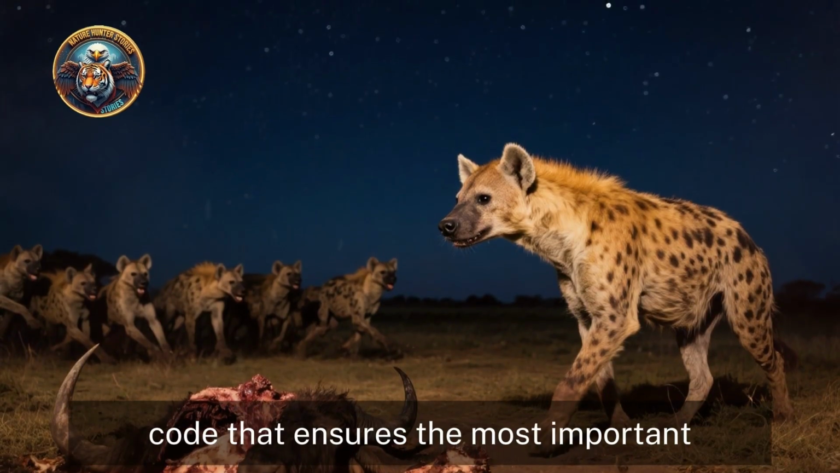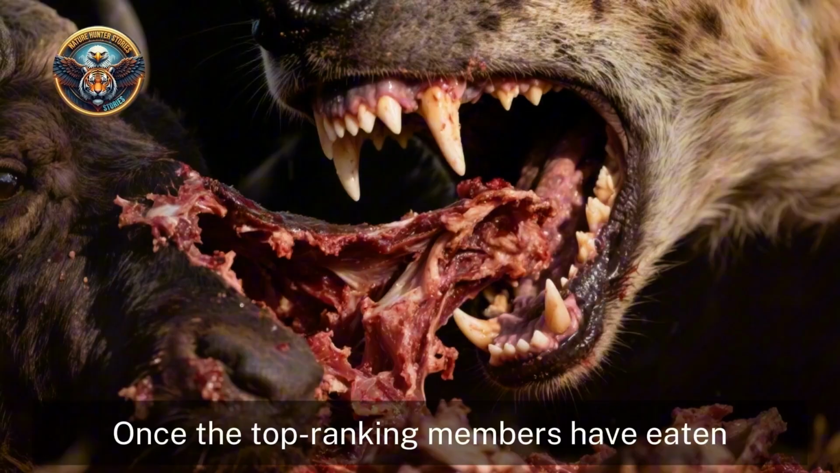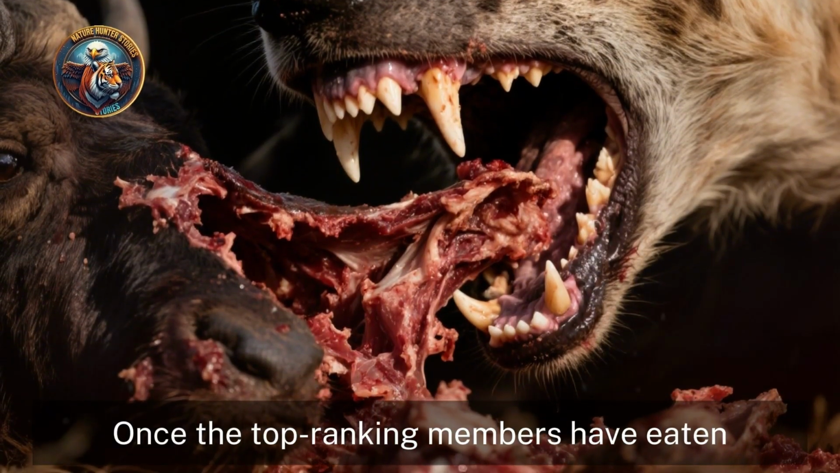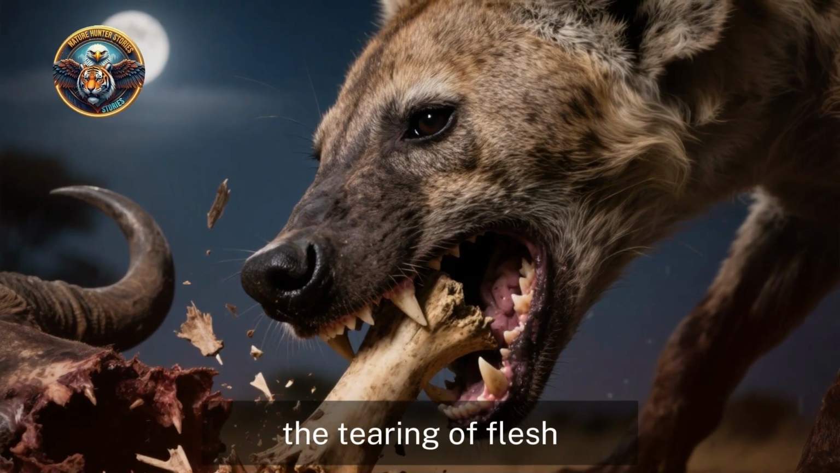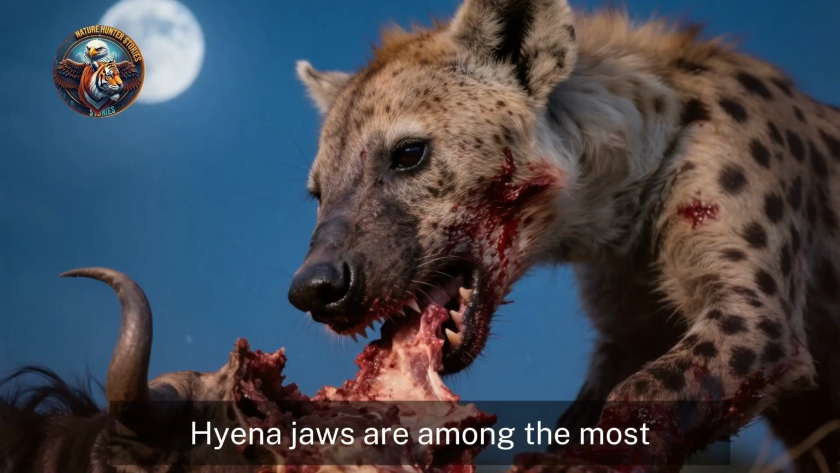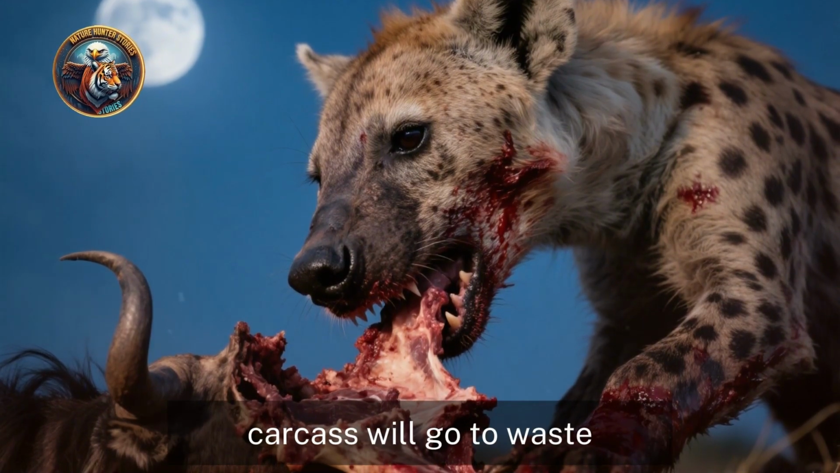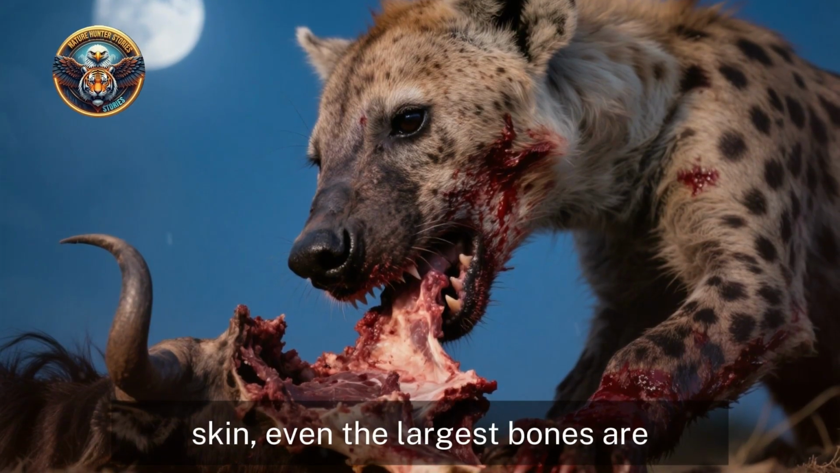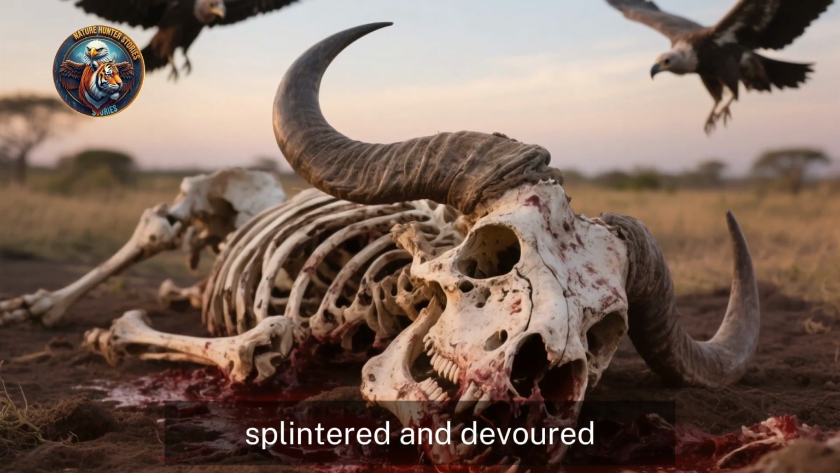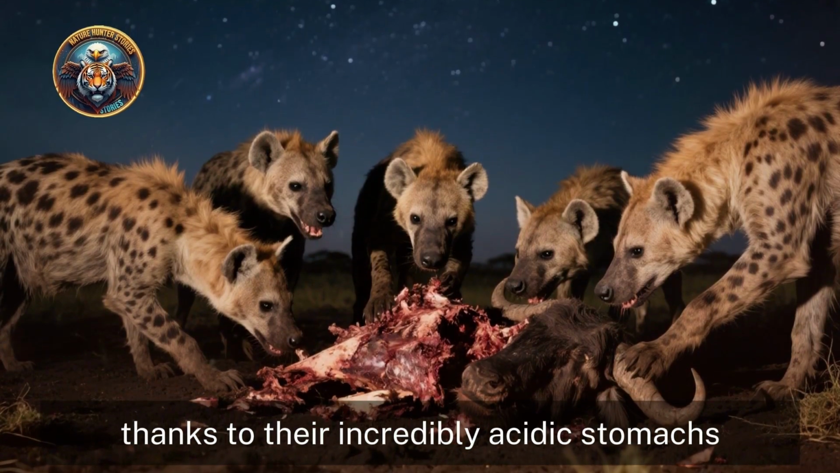Once the top-ranking members have eaten, the others move in. The sound is overwhelming, the crunch of bone, the tearing of flesh. Hyena jaws are among the most powerful in the animal kingdom, and very little of the carcass will go to waste. They consume everything. Meat, skin, even the largest bones are splintered and devoured, thanks to their incredibly acidic stomachs. In this ecosystem, nothing is wasted. The hyenas are nature's ultimate recyclers.